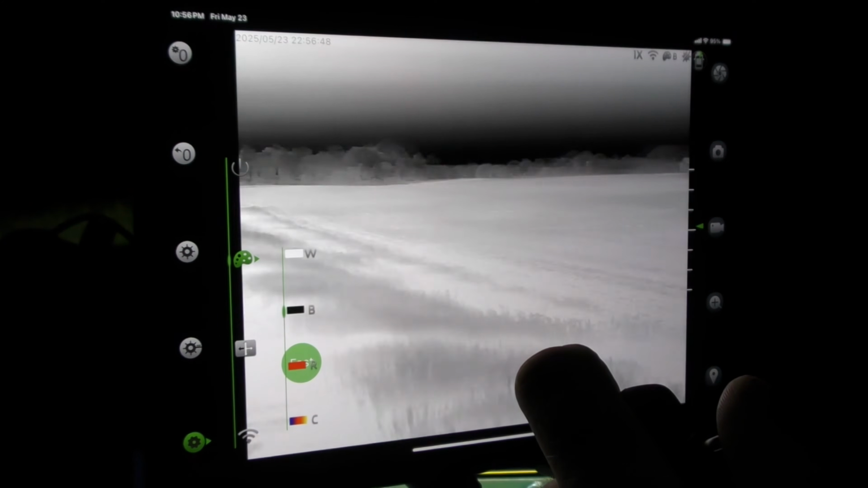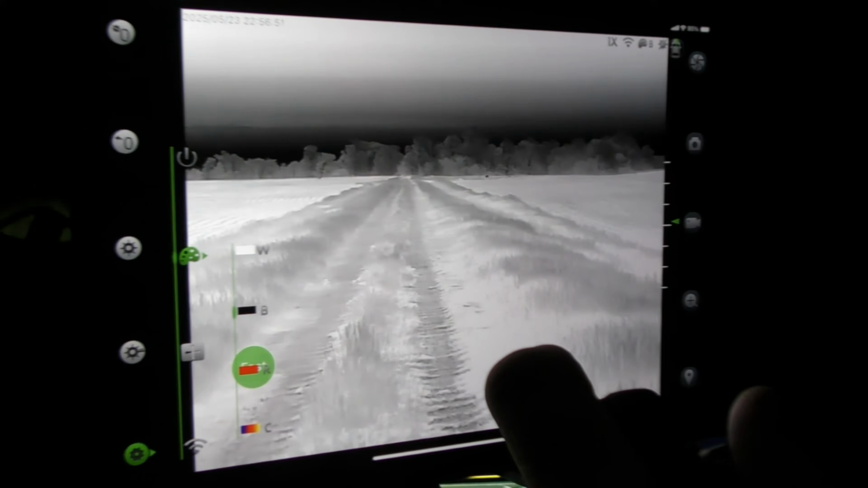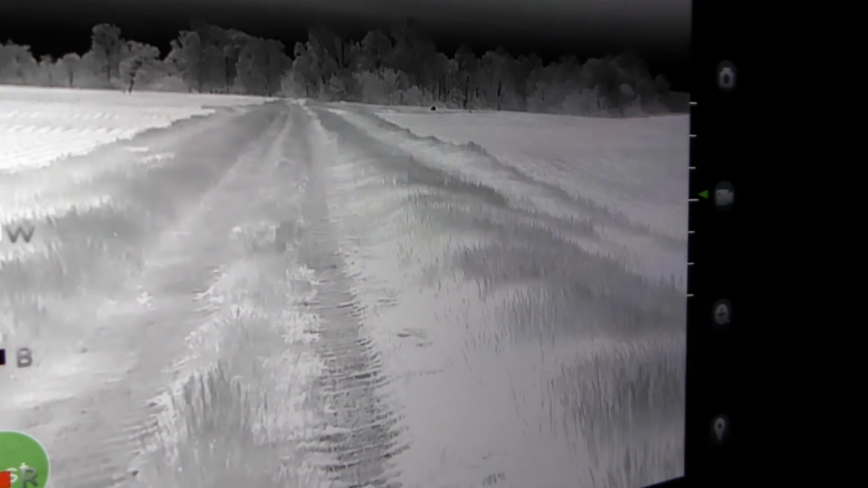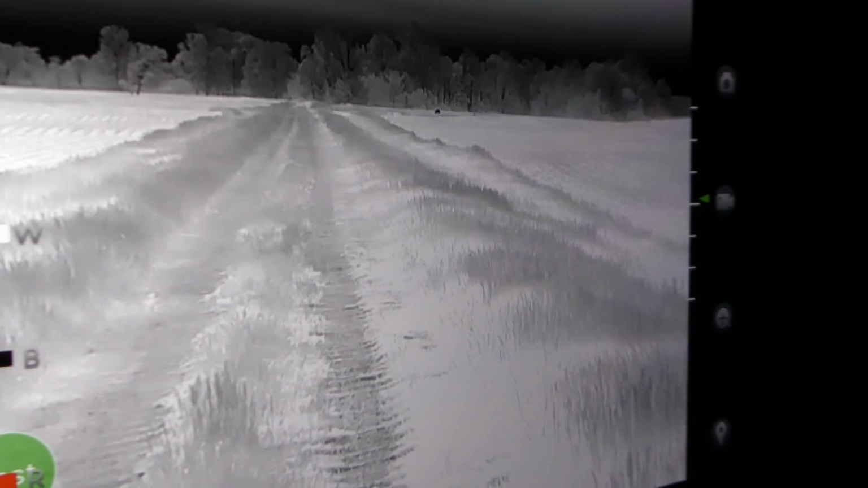We've got a little battery hooked up in the back seat of the truck right now. We're gonna try to hardwire this thing in before season. That way we can just plug and play and go.